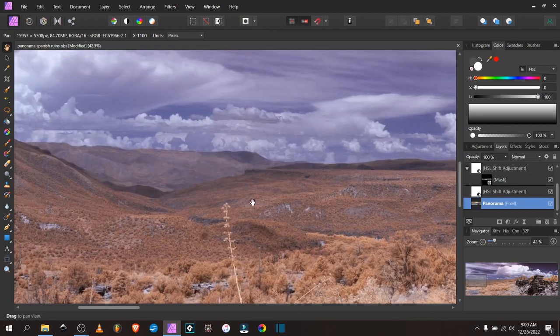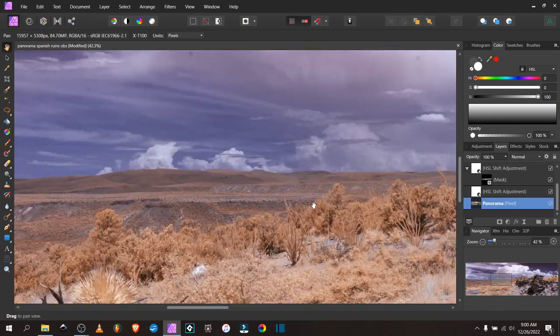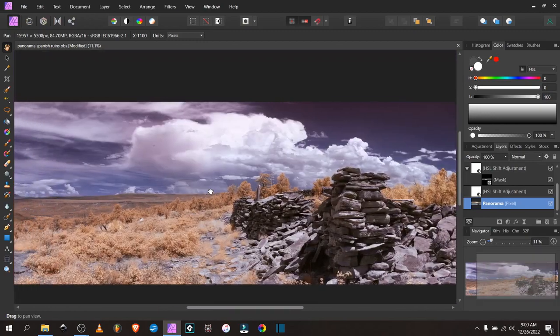Having stitched all those images together gives you a lot of detail and room to experiment with. I think I'm just going to leave it like that for now.